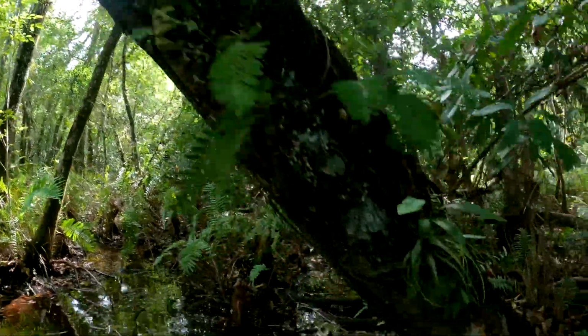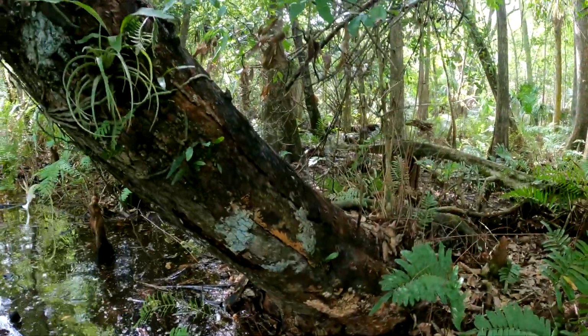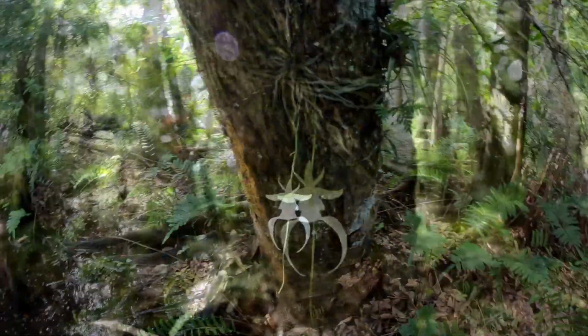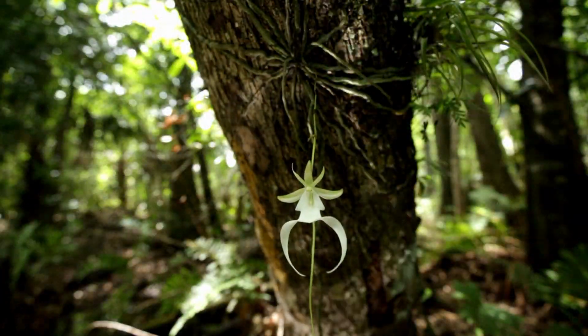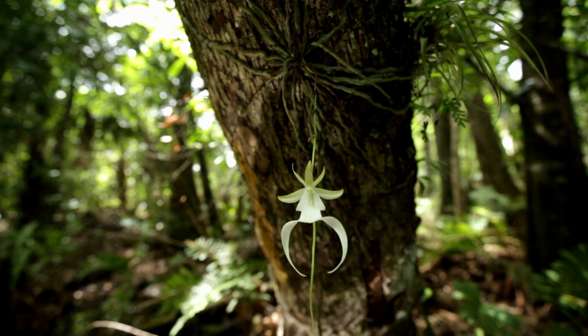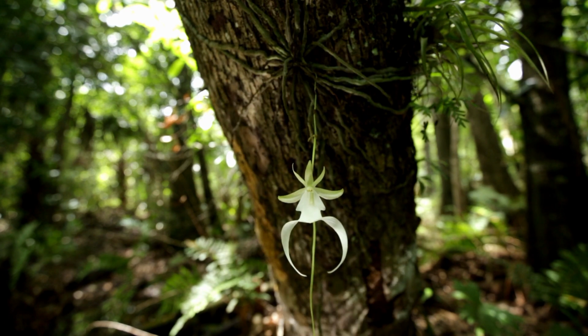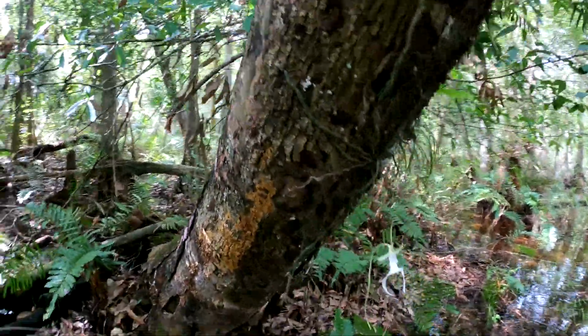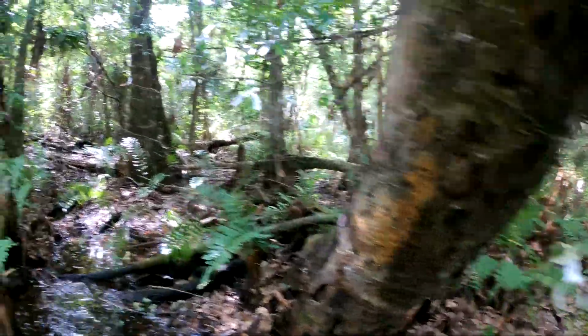But unfortunately, I think that thing's getting ready to snap off any day now. That's going to be a shame, because that's definitely one of my favorite ghost orchids of all time. It's perfect height, perfect flower every year. So I'm hoping it'll hang on there for maybe another year or two. Well, let's go.